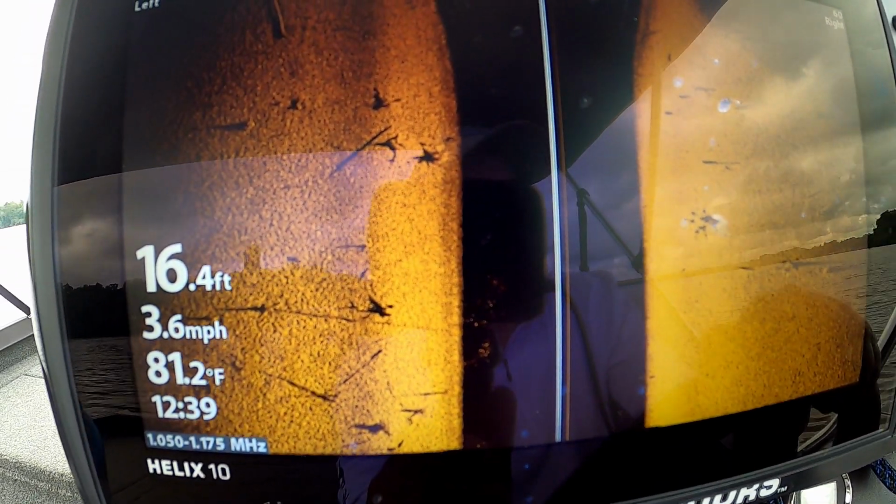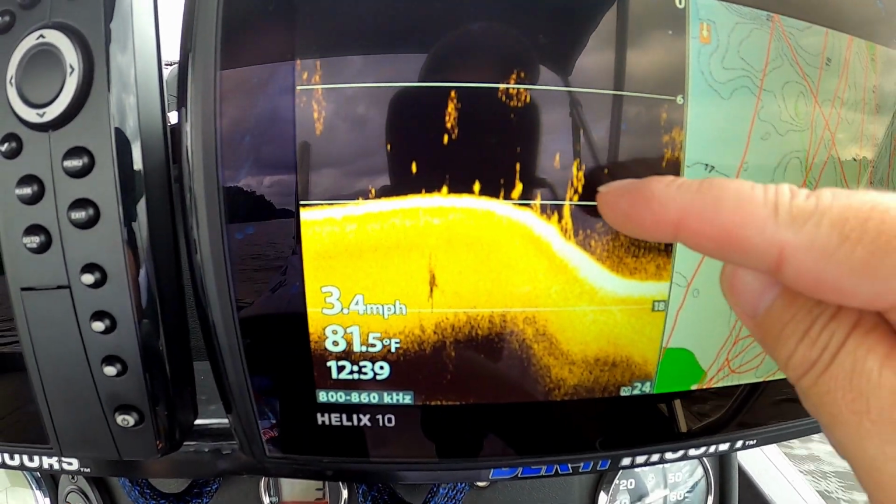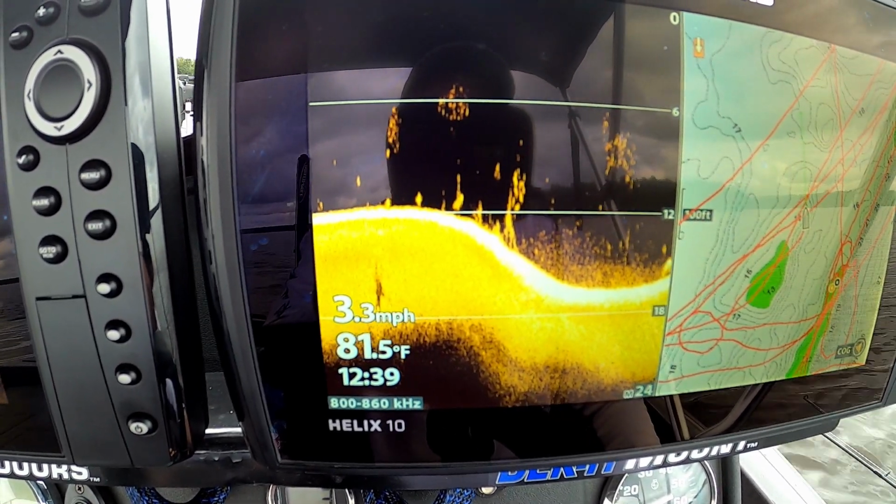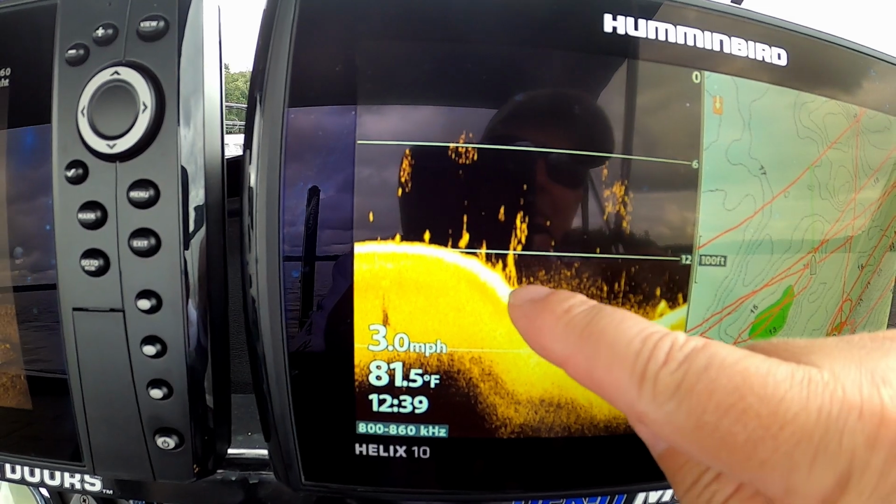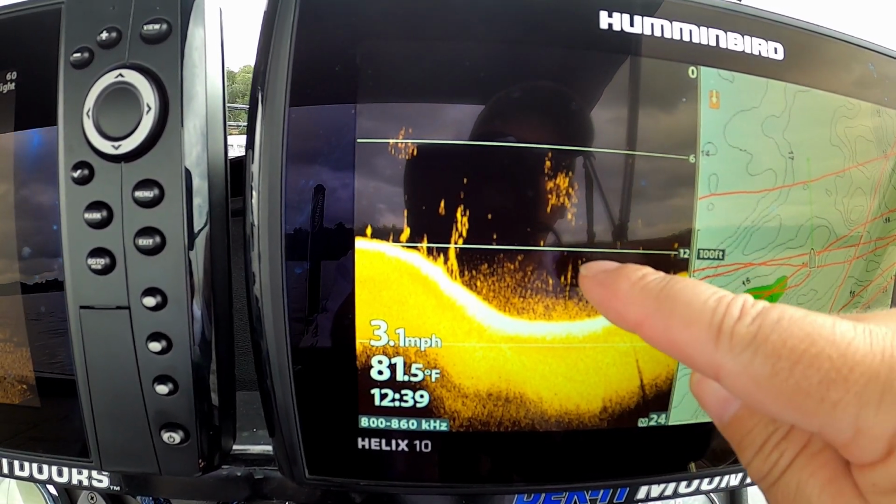Now obviously I have a little bit of advantage. There's some crappie right there guys, look at there. See them right here on this stump? So see how quick and easy that, see how good that works? And they're above that fuzz line. You see those fish sitting right there? They're right above that.